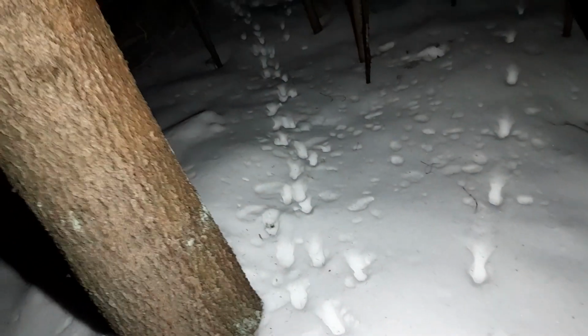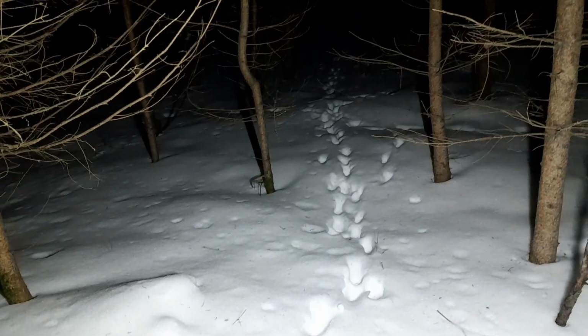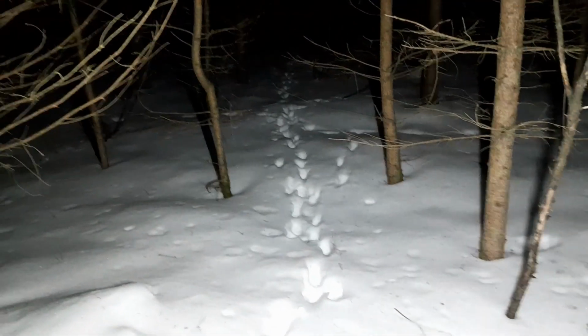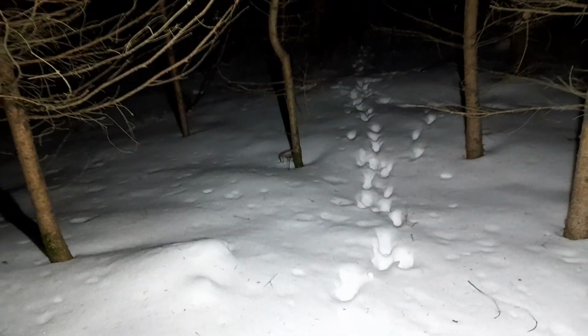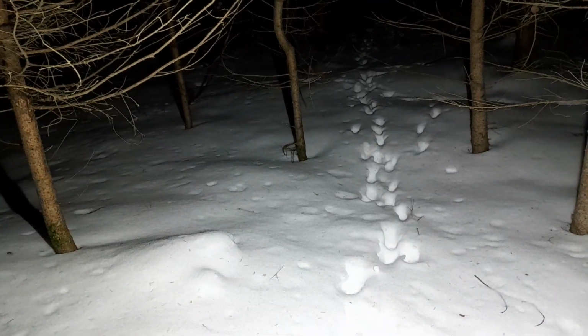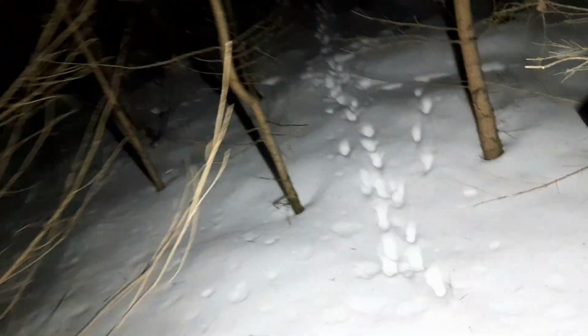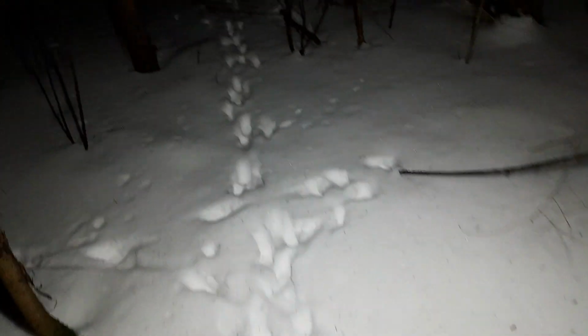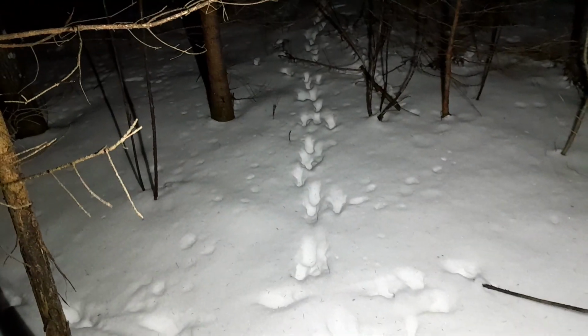Why are they using this path? This brush is pretty thin. We don't surprise anyone. Let's go.